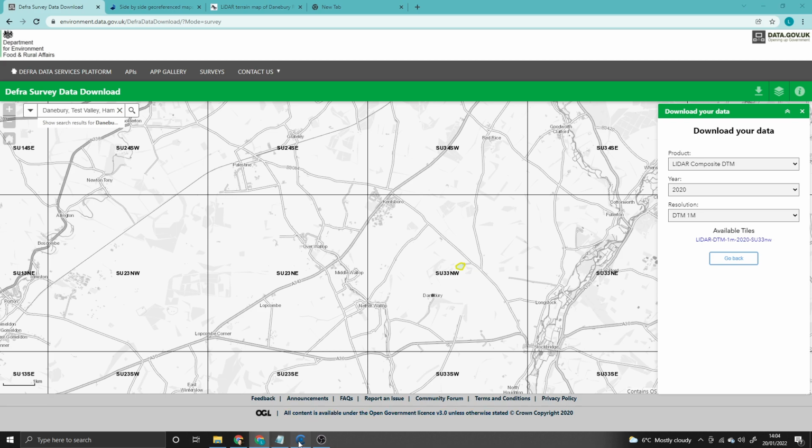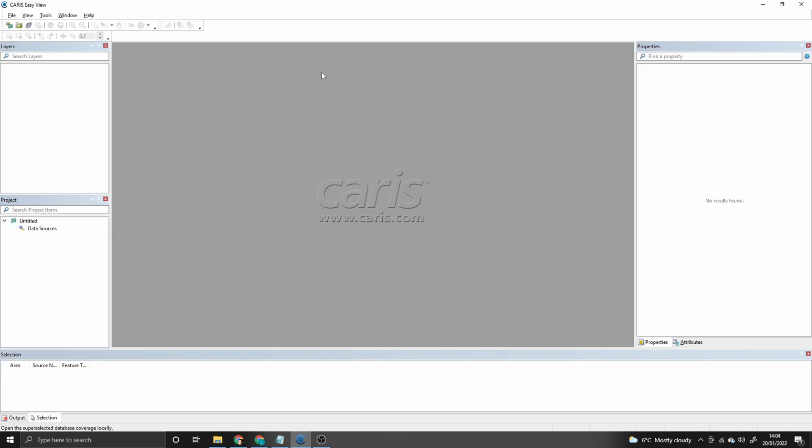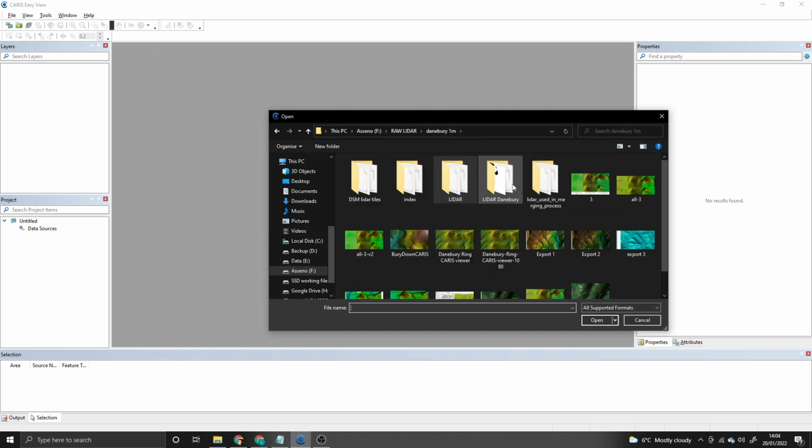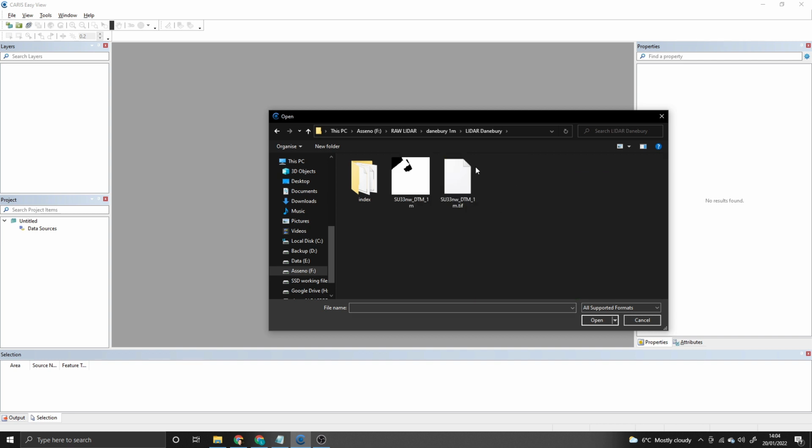Once you've got it downloaded, load up CARIS, and what we're going to do is go to File, Open, File, and we'll find where I popped it. So this is how that dataset will look once you've opened it and extracted those files. You're just going to select the large file, which is the DTM 1 meter. You'll see if I hover over it's 42 megabytes. The other one is just an XML file, which is 5 kilobytes.